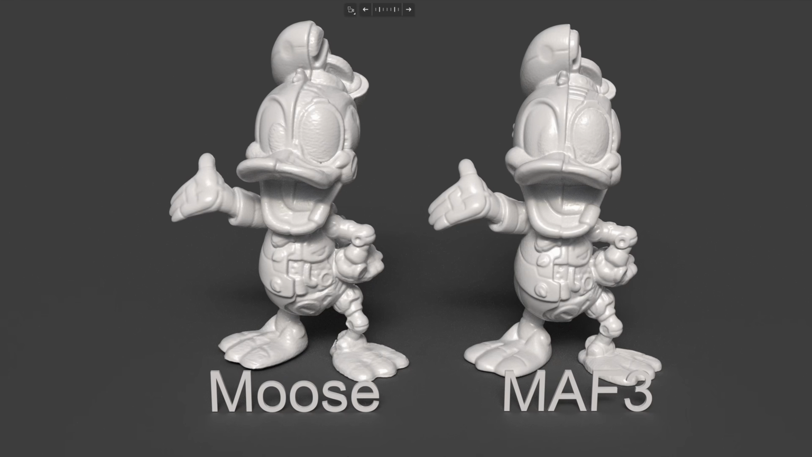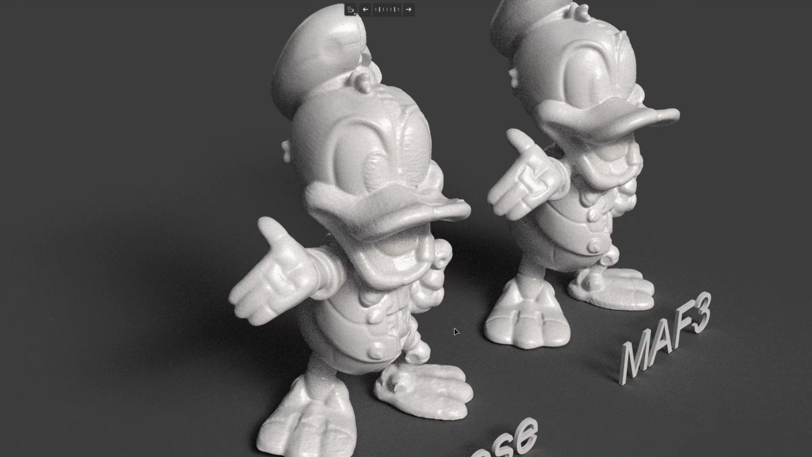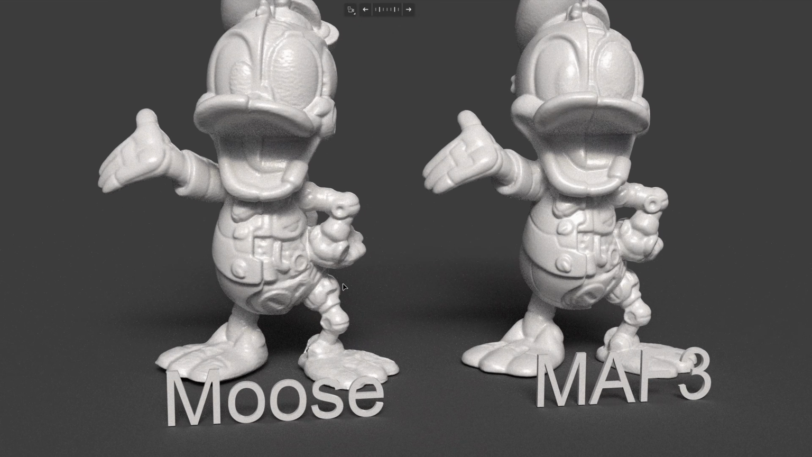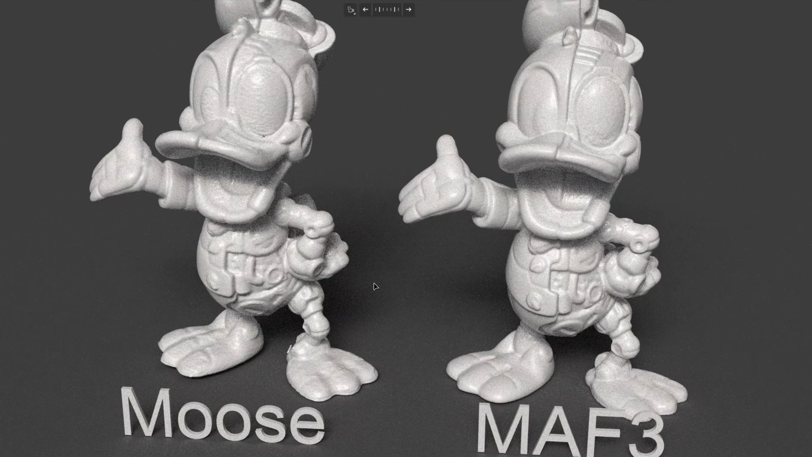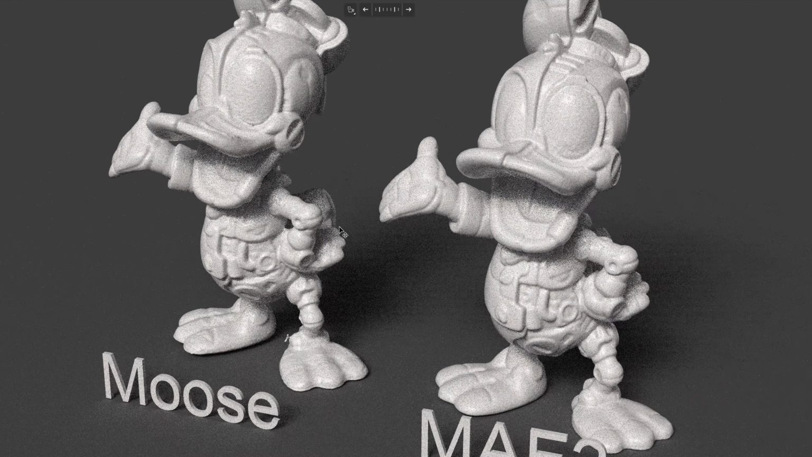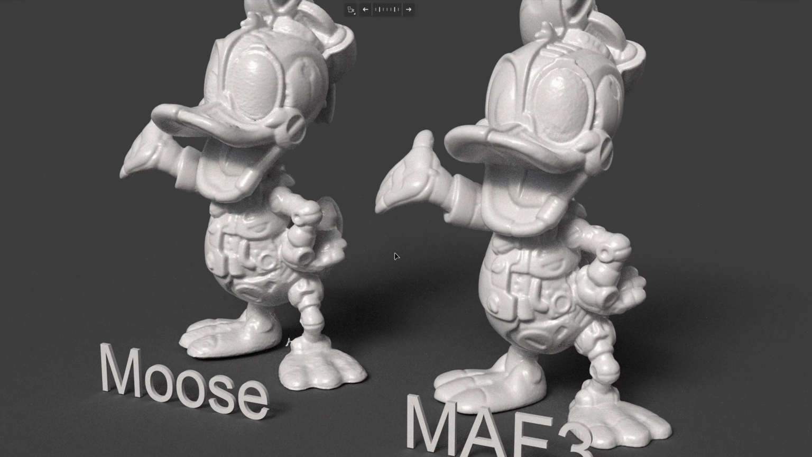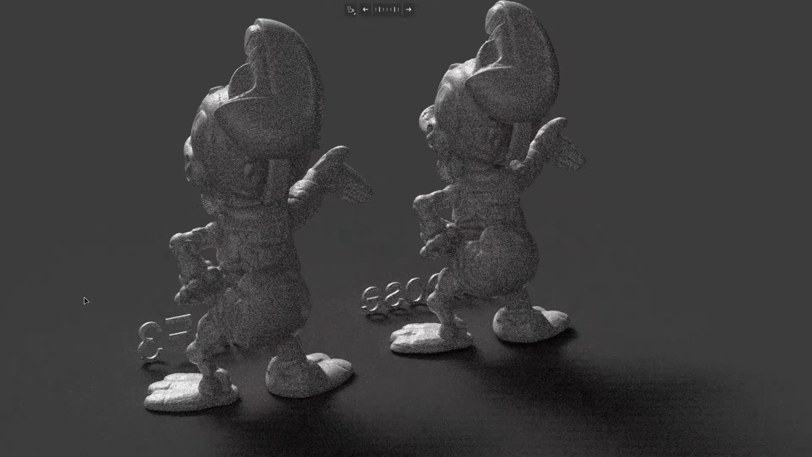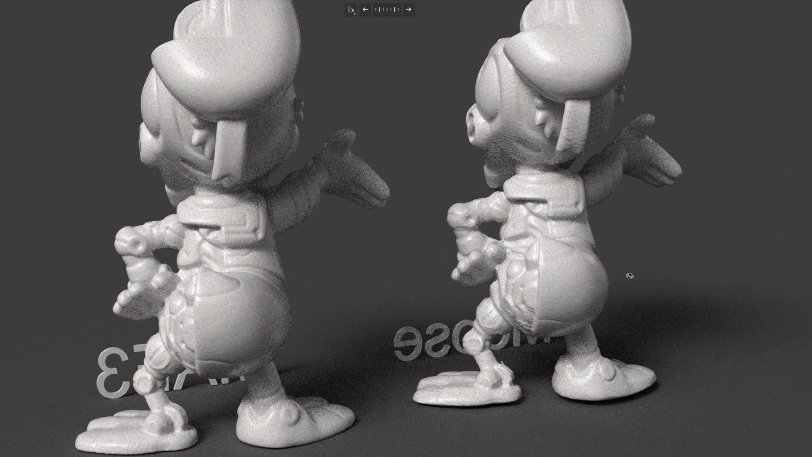On the left is Artec smooth, on the right is Mafs 3. It has a little less detail than Mafs 3. So I'll spray before making a 3D scan. Looks pretty close, I think, except for the feet. A little rougher on the feet. Okay, looks very similar.